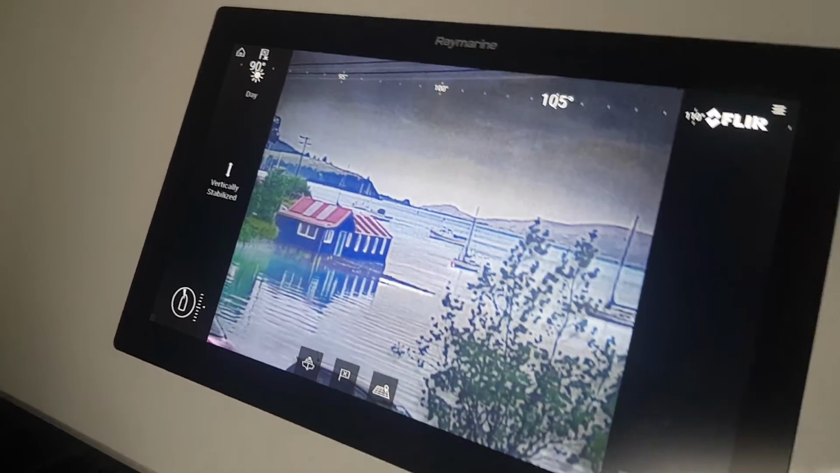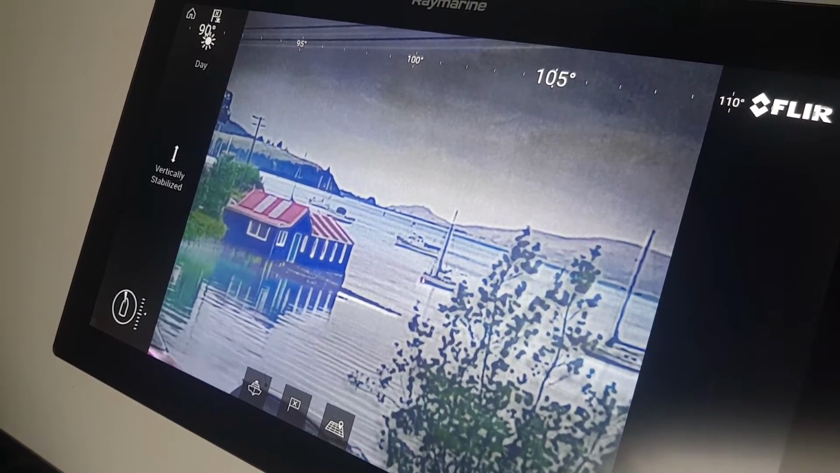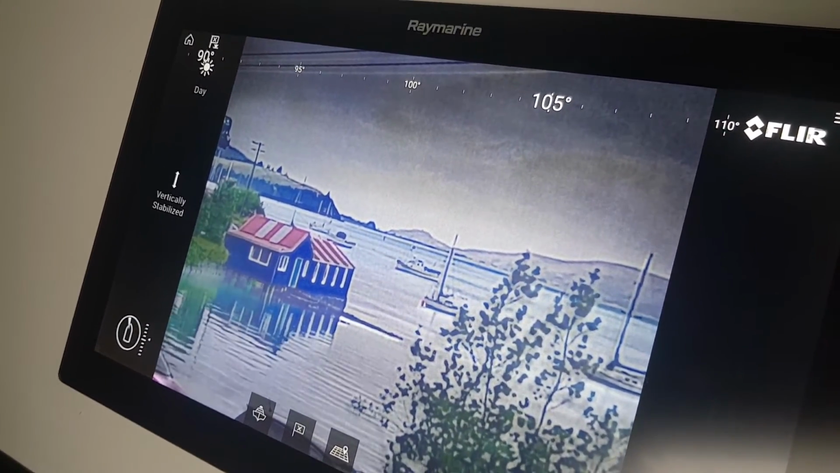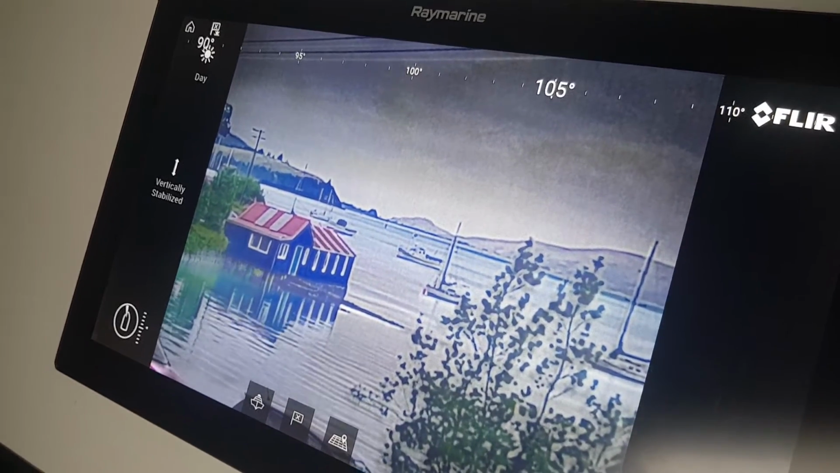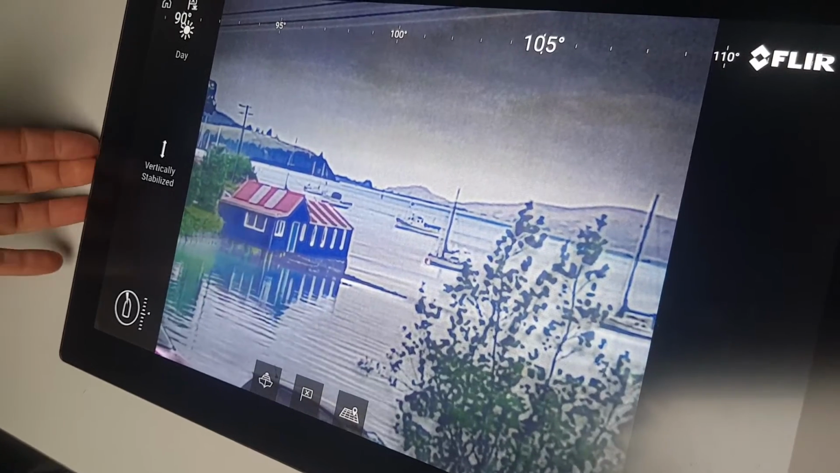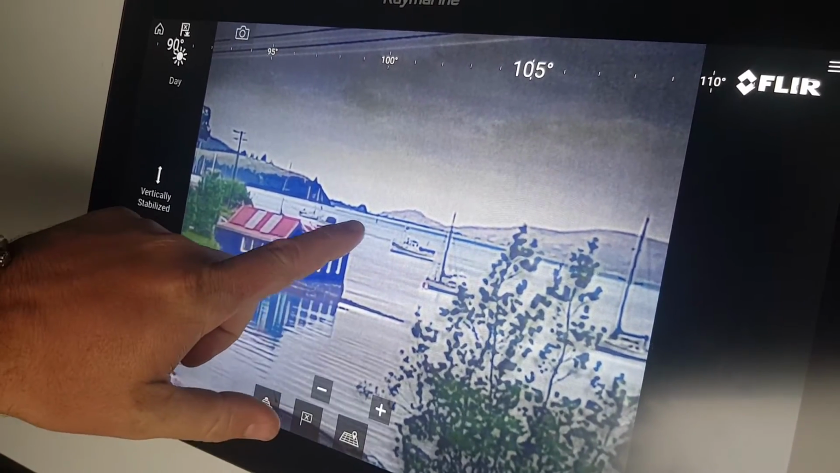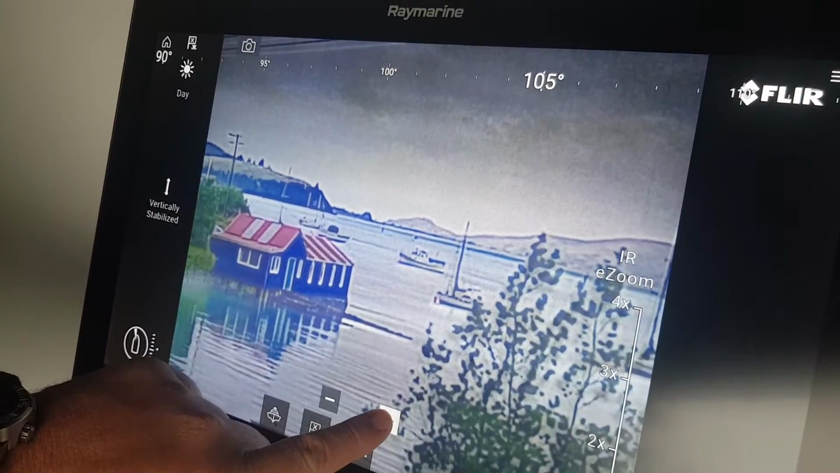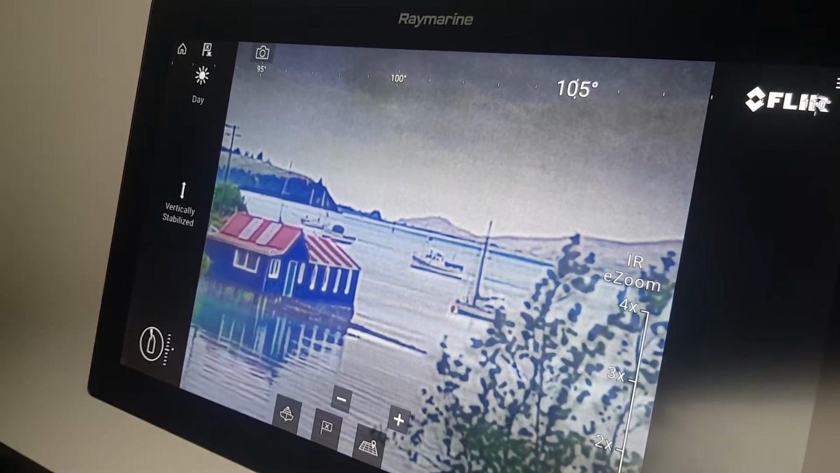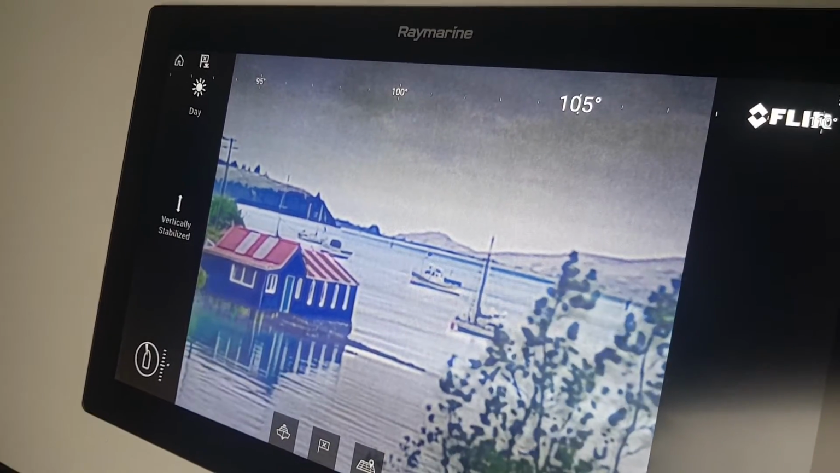So a point to clarify, you need to have a dual payload system. Yep. To have that feature, to have the camera aspect, and you need to have some form of natural light to be able to get the coloring in there. Yeah, for sure. And again, it has to be on a Raymarine-only display. So basically, if you had a buoy or a marker that had a light on it, even in pitch blackness, when that light flashes, you'll see the green or the red. Yeah, correct. Or the white.